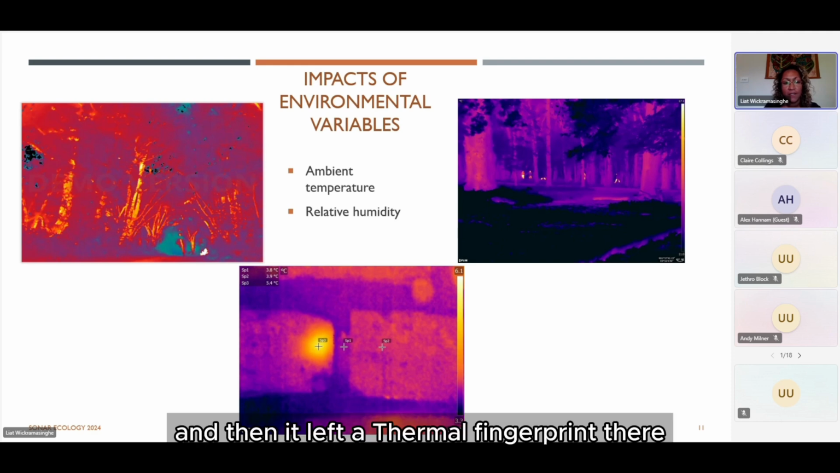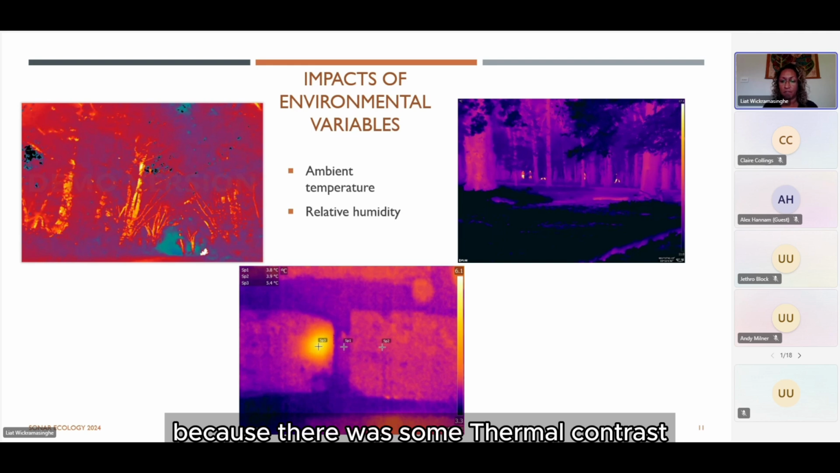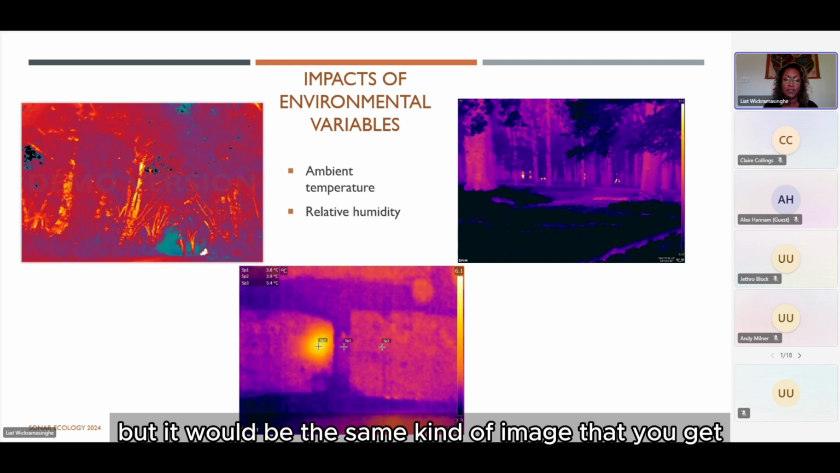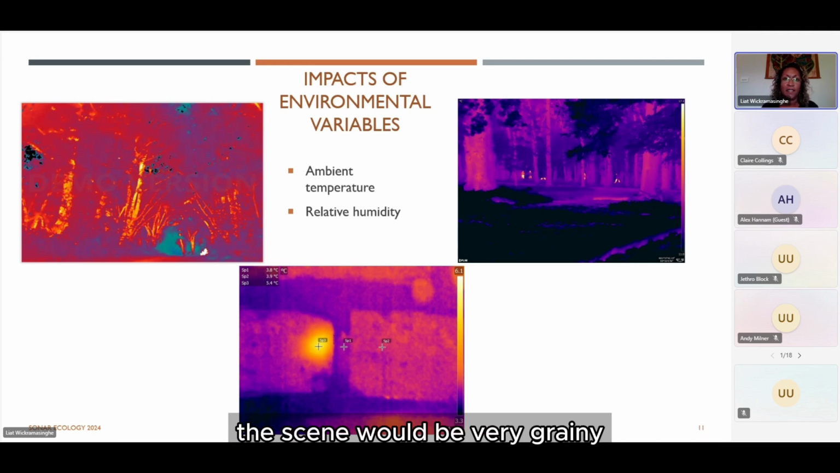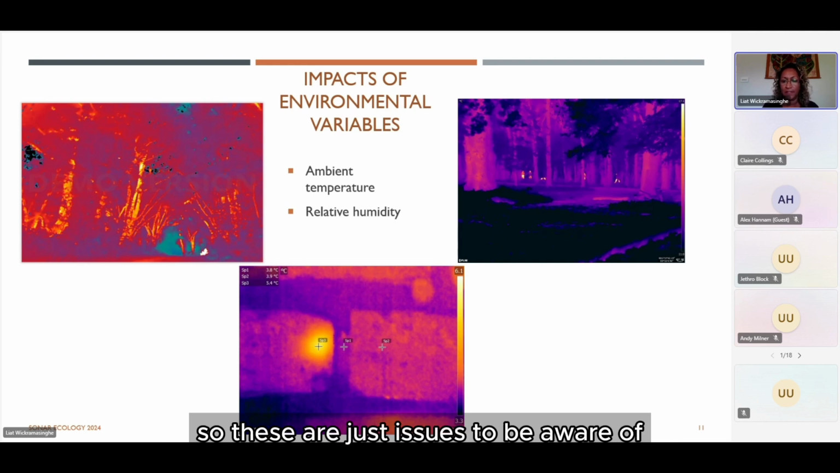It left a thermal fingerprint there, and my camera was then able to focus on the scene because there was some thermal contrast. It's just an example, but it would be the same kind of image that you get if it rained all day and you're out doing your dusk survey: the scene would be very grainy and you'd find it very difficult to pull focus. So these are just issues to be aware of.